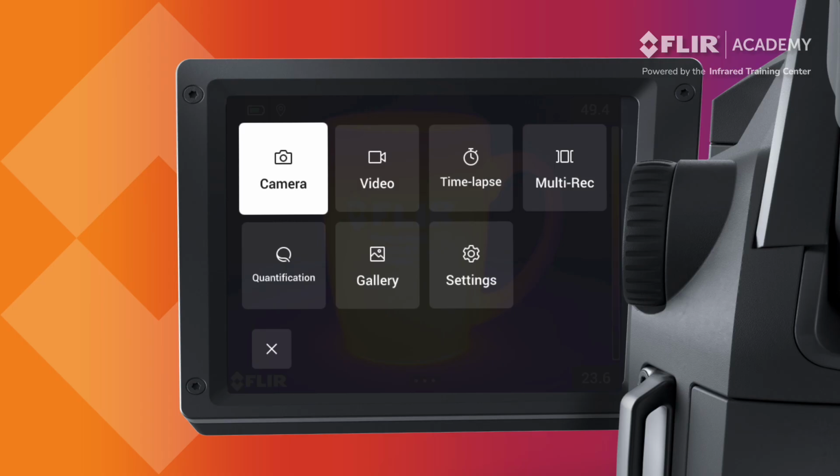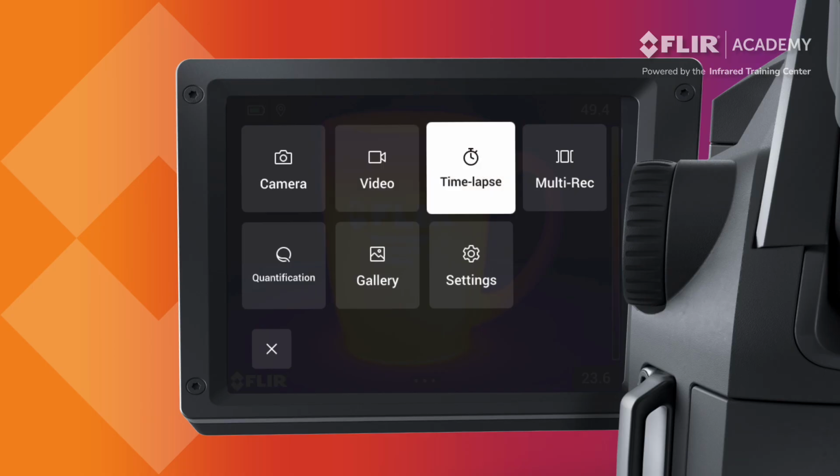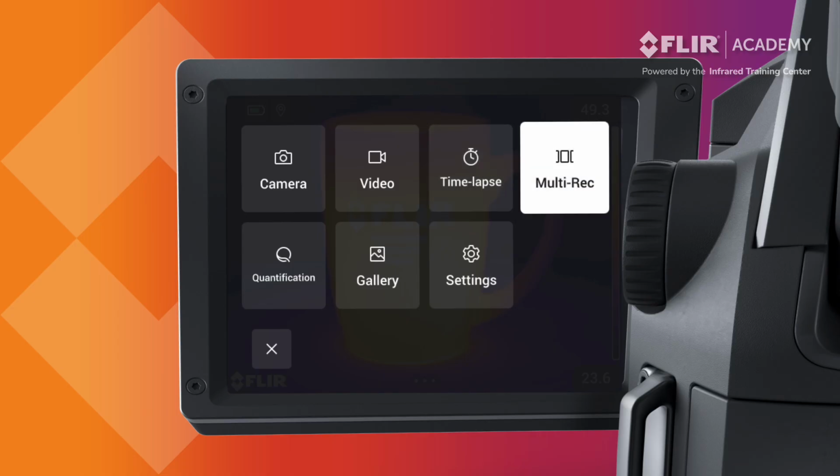Camera is for saving individual thermal images. Video captures a thermal video of a scene. Time-lapse saves a series of thermal images over a set period of time. And multi-recording allows the operator to set up a customized recording sequence.